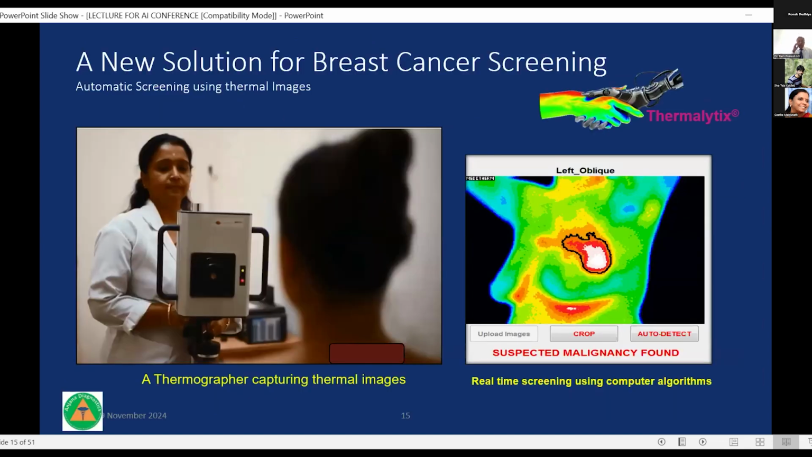Now, this is how it's done. A thermal camera is placed in front of the patient in a cool environment, and the radiation that comes out from the patient is mapped. On the right hand side, you can see the image that has been created, and you can see the various shades of color. Wherever you have the high reds and whites, those are the areas with the maximum temperature.